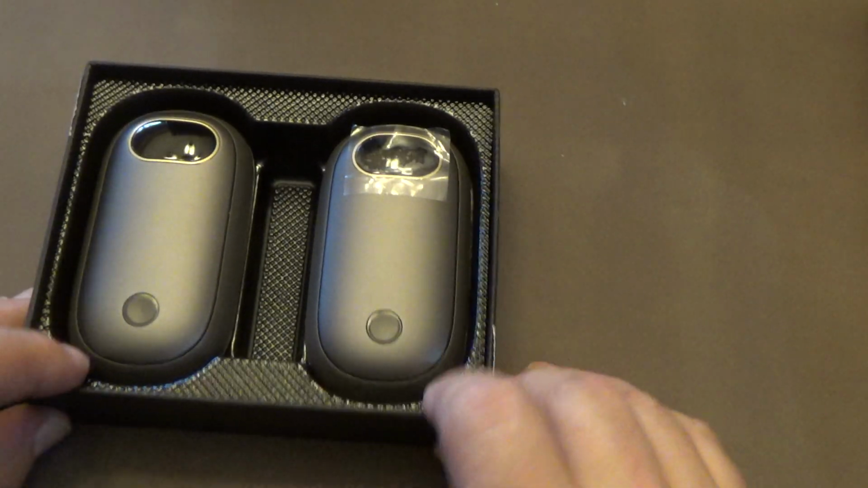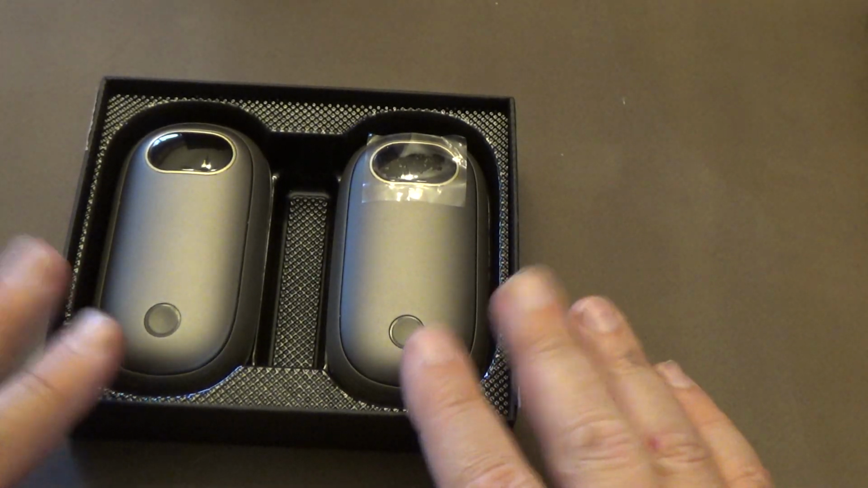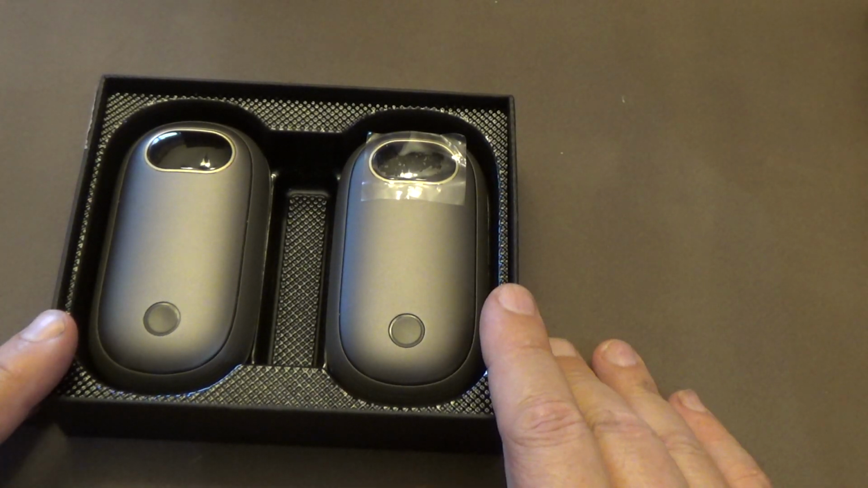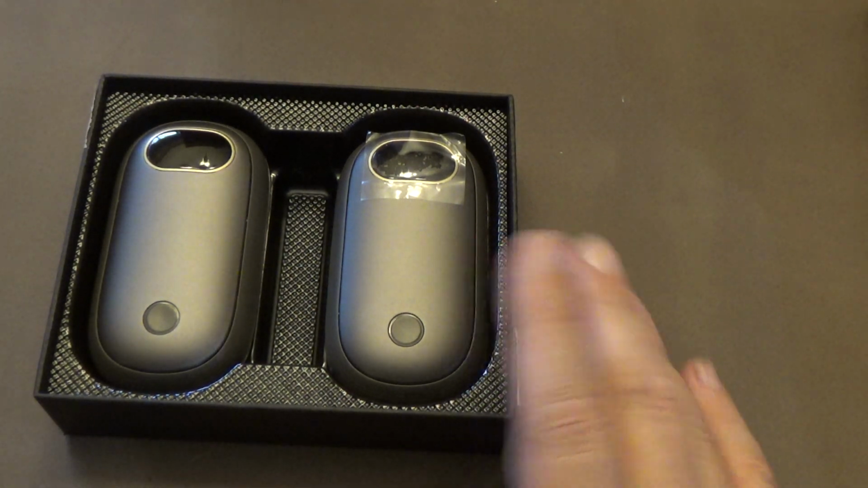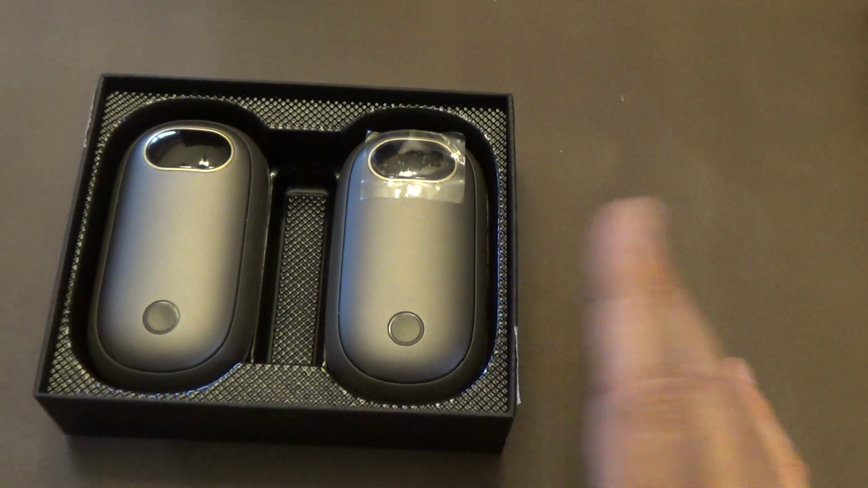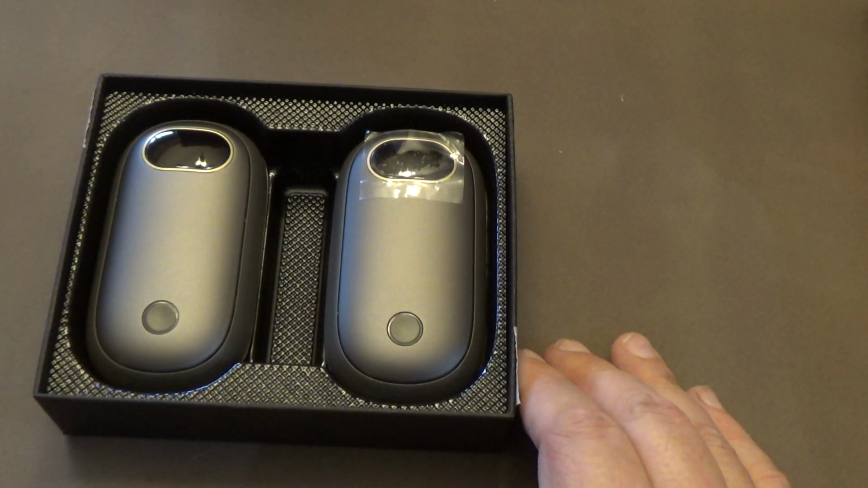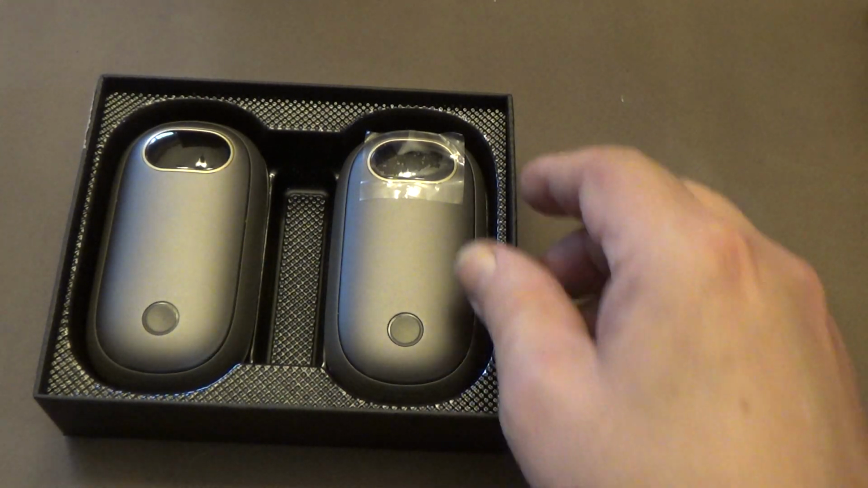Anyway, and the price, under 30 bucks. These were actually on sale. I got this set right here for 20 bucks on sale. I don't know how often the sale is, but the regular price was like $27. So with tax, you're looking at about 30. So $15 each, roughly. I think that's a pretty good price.